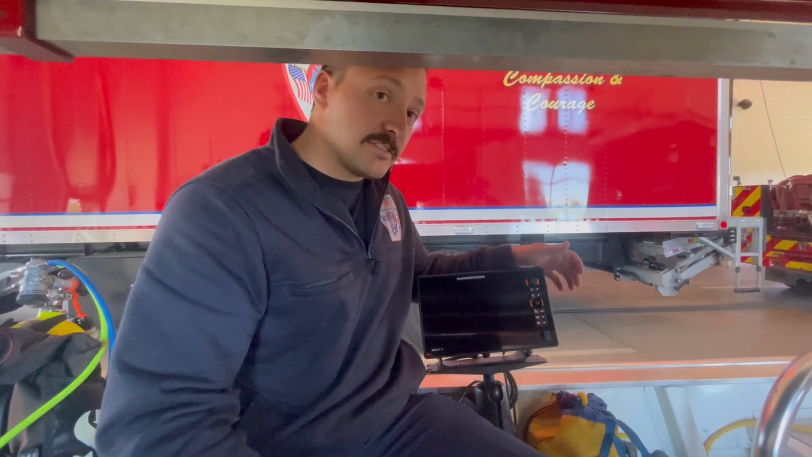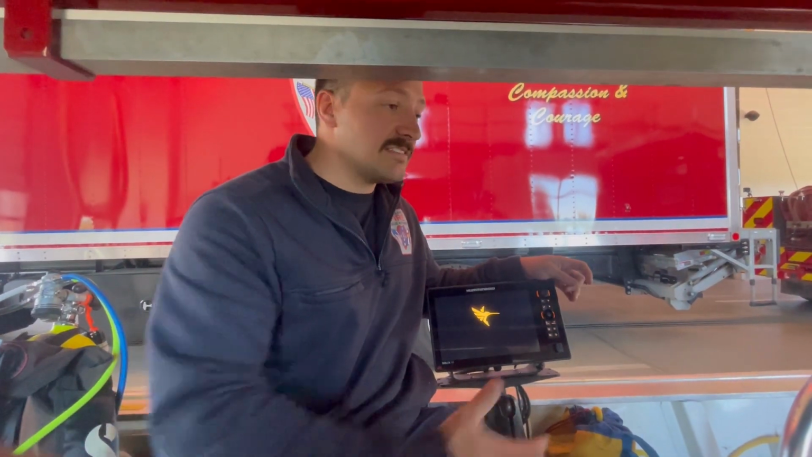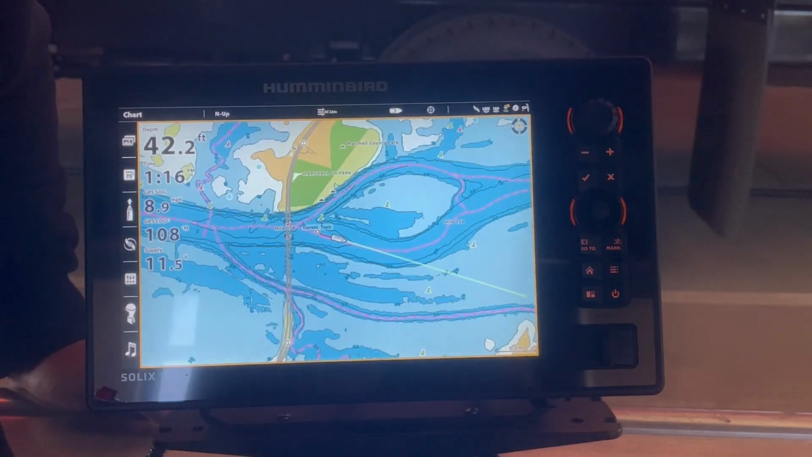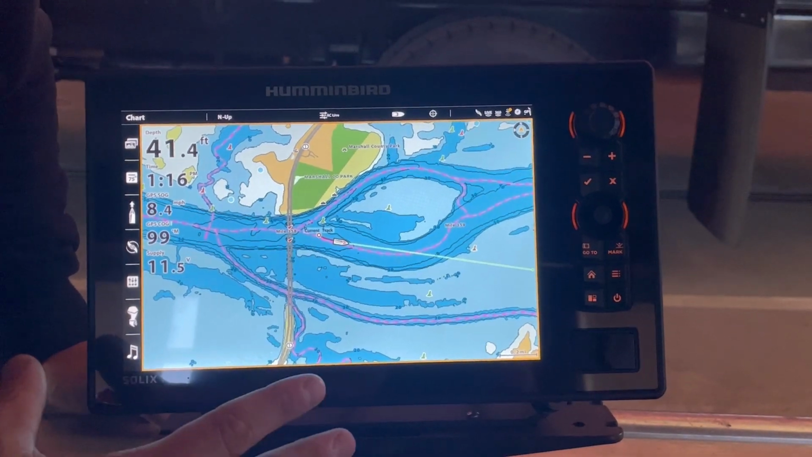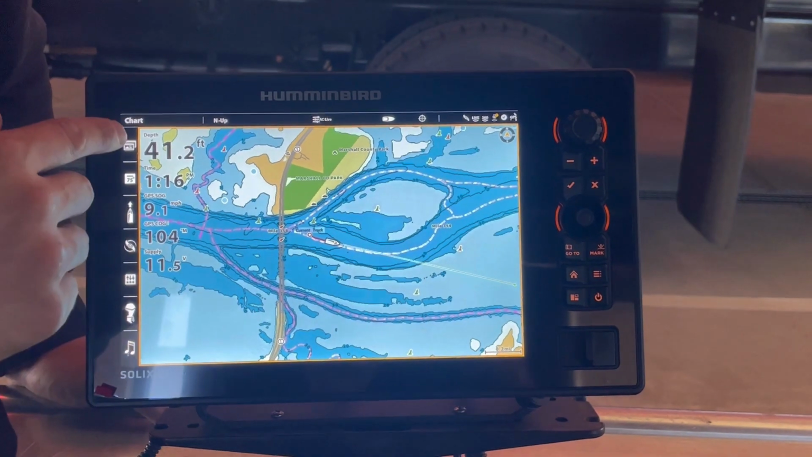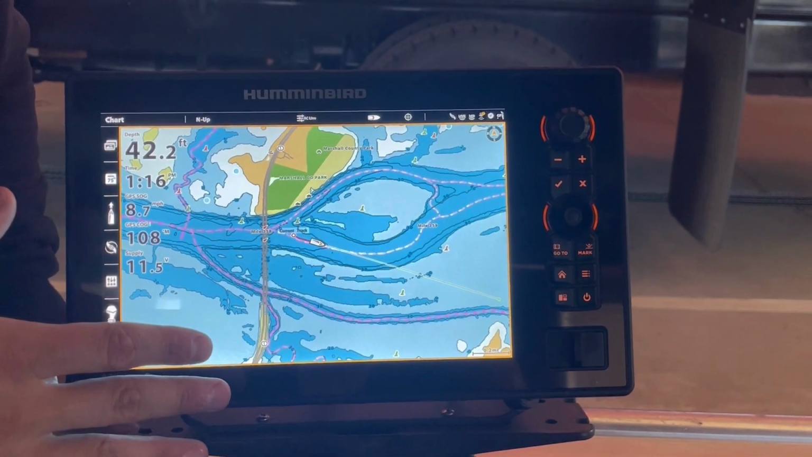This one we're actually going to start in a simulation mode, so it's going to simulate that we're on a lake out in Alabama or somewhere. Now that we've got our sonar on, it's in the simulation mode, so it's actually showing like we're out on a lake in Alabama somewhere. But we're going to walk through all the important views we need.